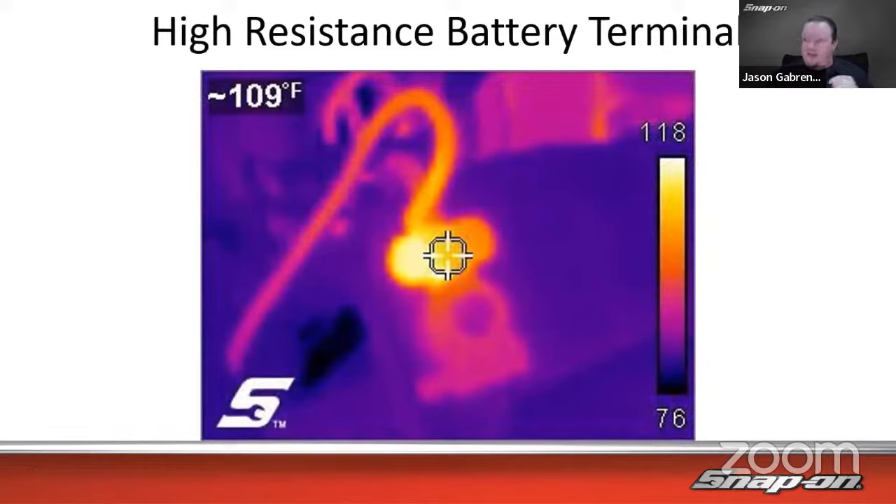Here's a really good example of a high resistance battery terminal, right? You can tell by the shape there that that's not a factory terminal, right? It looks like one of those little replacement ones you can get for a couple bucks down at the parts store. And very, very hot, getting very, very hot on one of those bolts there. A lot of resistance going on there. I think they said it was maybe painted too as well.